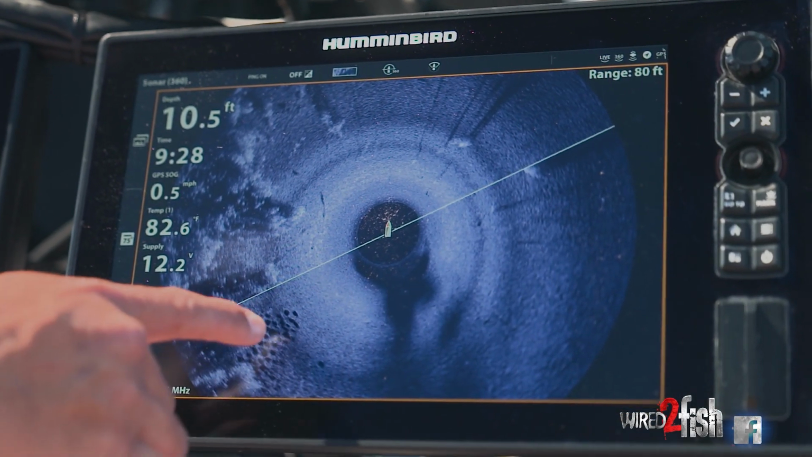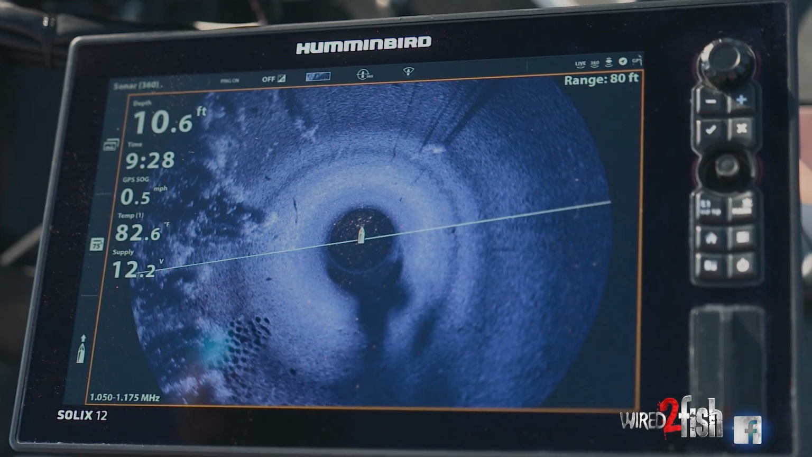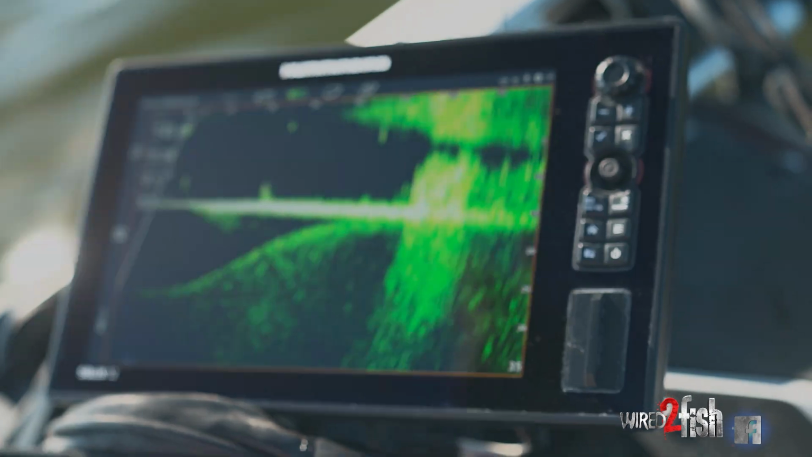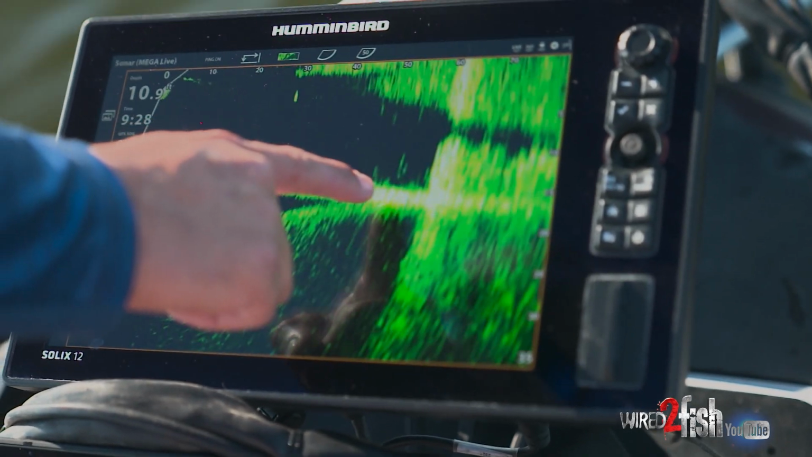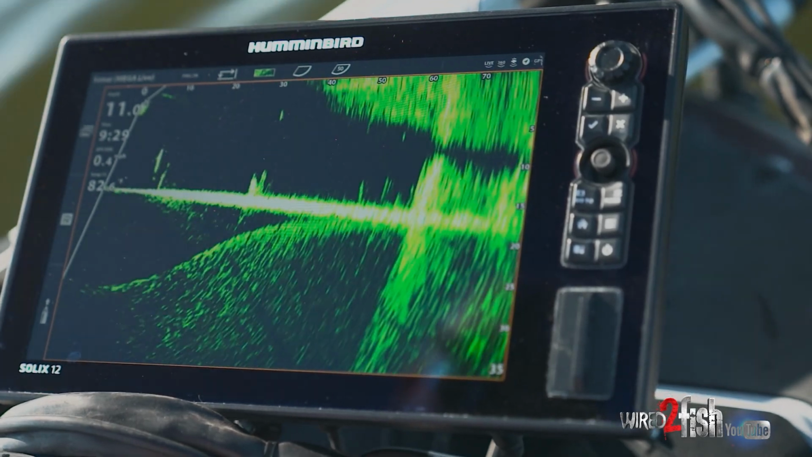Obviously we've identified a nice little bluegill spawning area here, so there's life here. But then this is really where it shines, no pun intended. I shine the live transducer in that void, in that hole right there, and there's my void with fish in it. And there's my back wall of grass, and you can literally see it all together.